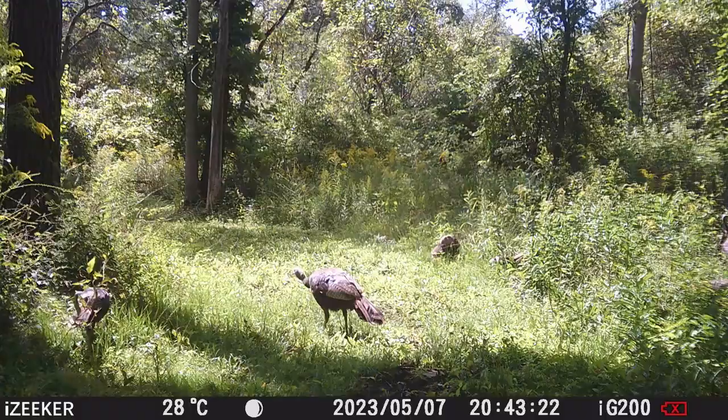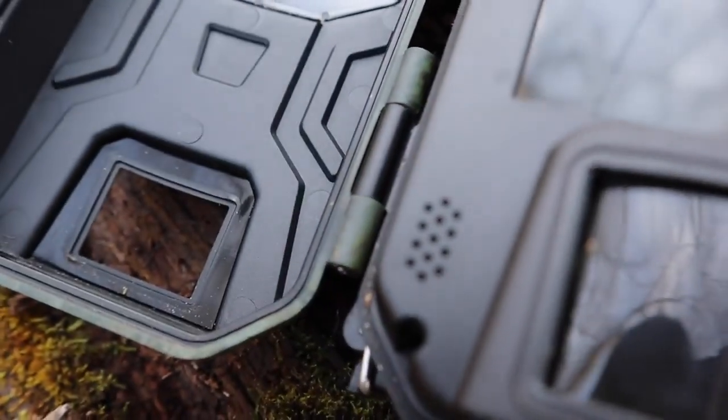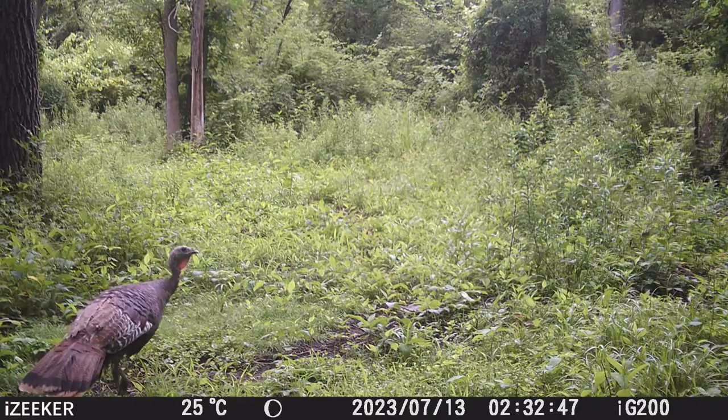So as you can tell, audio is not the strong point of this camera. The microphone is inside the case, so it really doesn't pick up the audio very well at all.